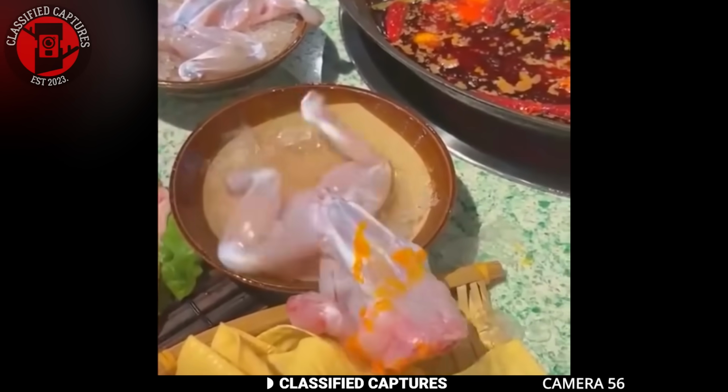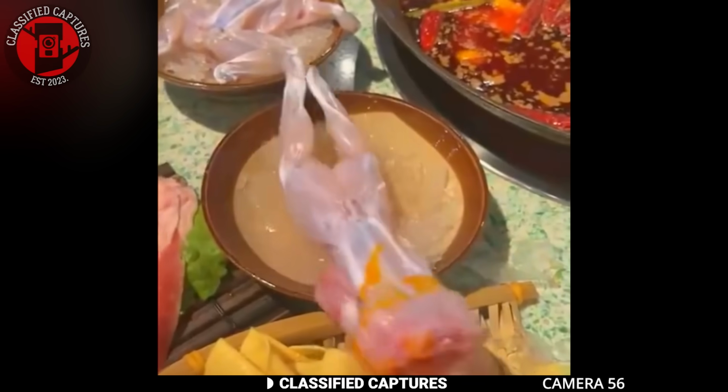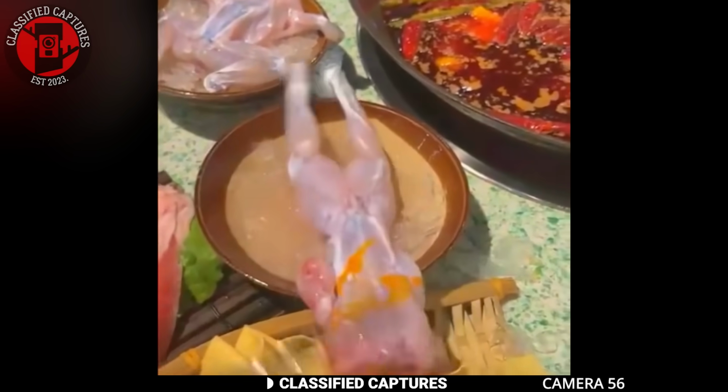Others state that it's a sign that the meat is exceptionally fresh, and while that sounds nice, it's not exactly comforting when the meat is wriggling on your plate. What do you think though? Would you have gone ahead to cook the meat?